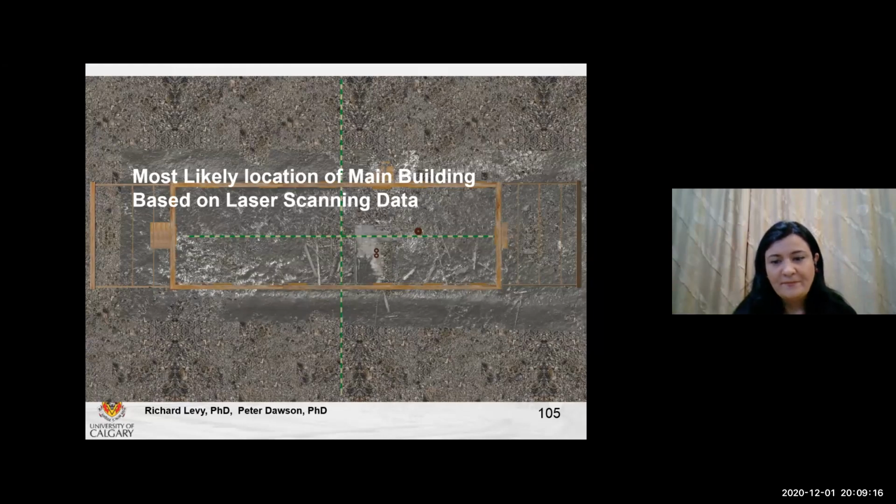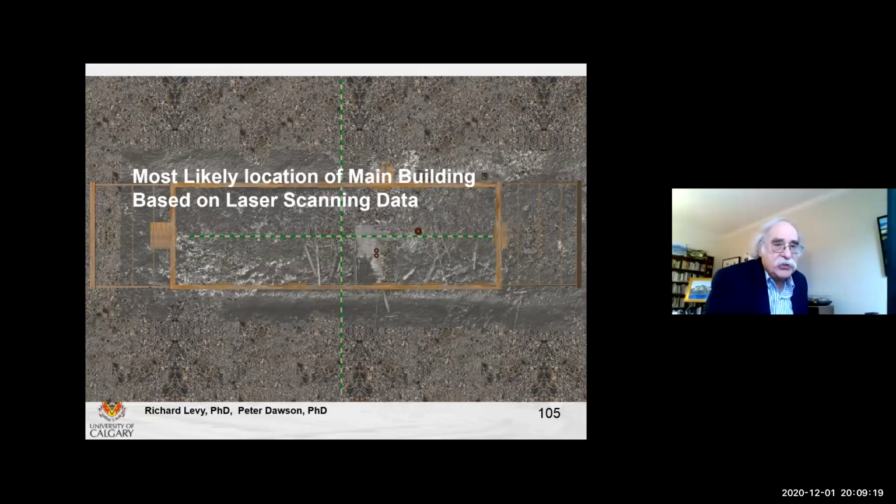So we could determine the location of the various parts of the building based on the laser scan.